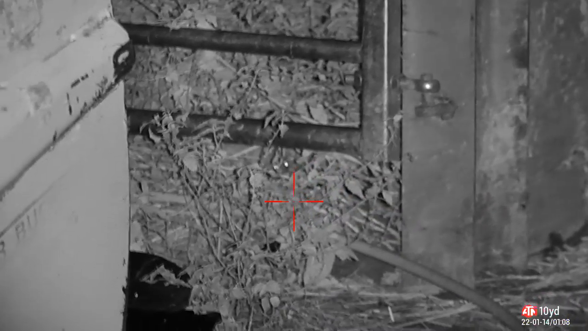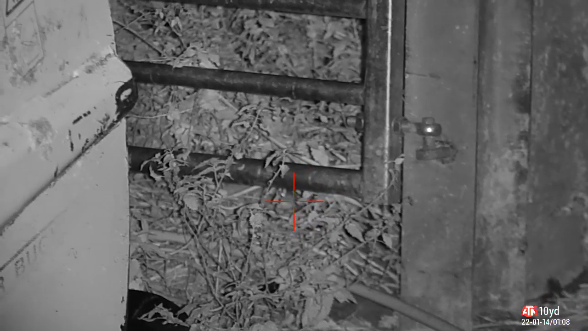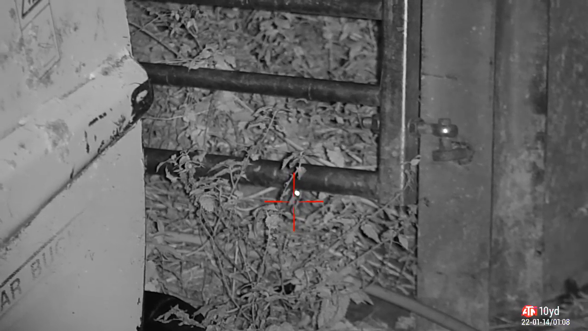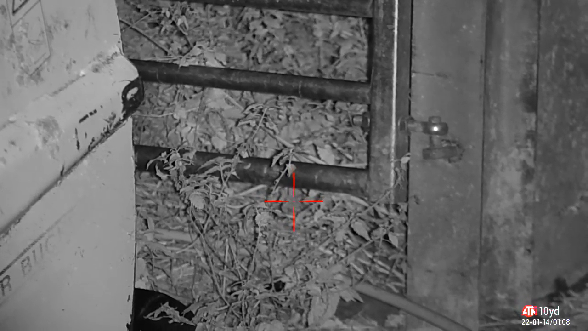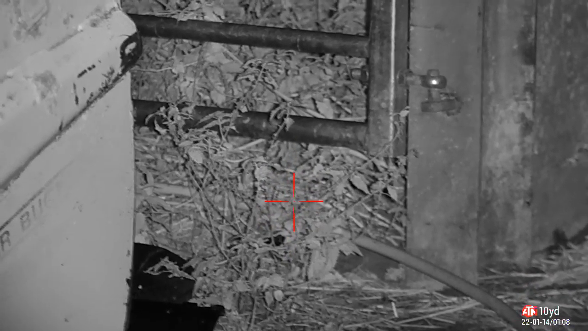Just being patient. Just standing there quietly, just waiting to get a shot. The chance will come. I don't think he's going to come back out, but I want just enough of a gap so I can slot a pellet in there. And there it is. Knocked him clean over. Shot.